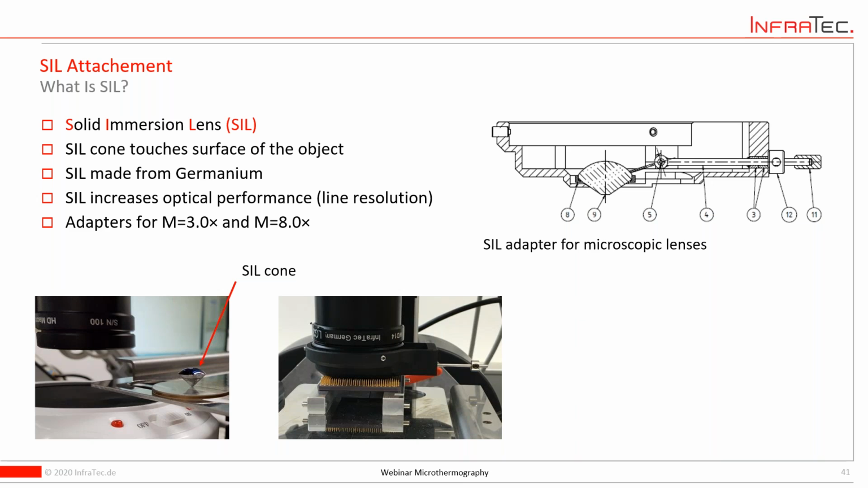Okay, and we have one more new question, which is related to the SIL lens again. Is the transparency of the SIL lens made of germanium sufficient enough to image in the MWIR region? So, as you see here, we're talking about an ImageIR.